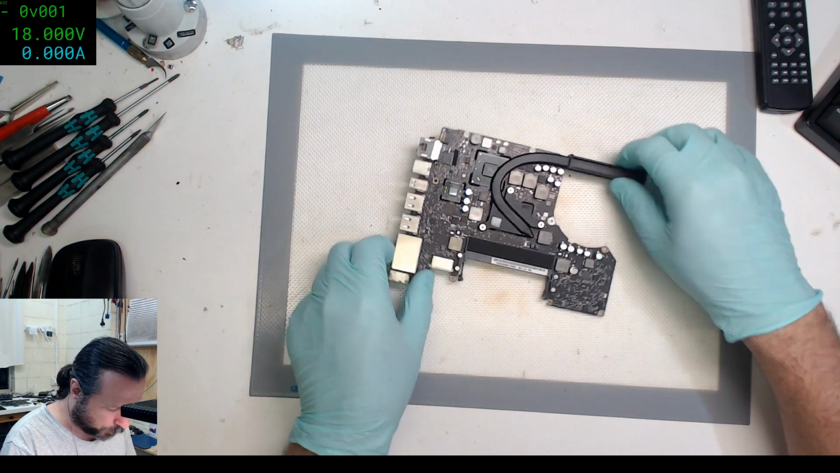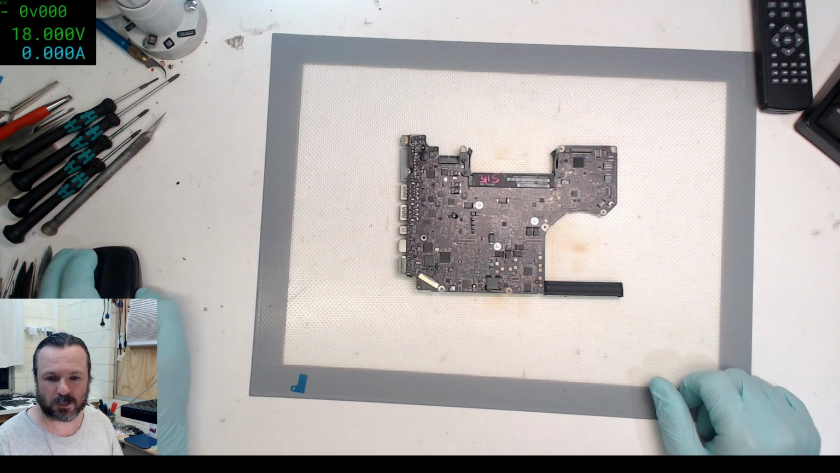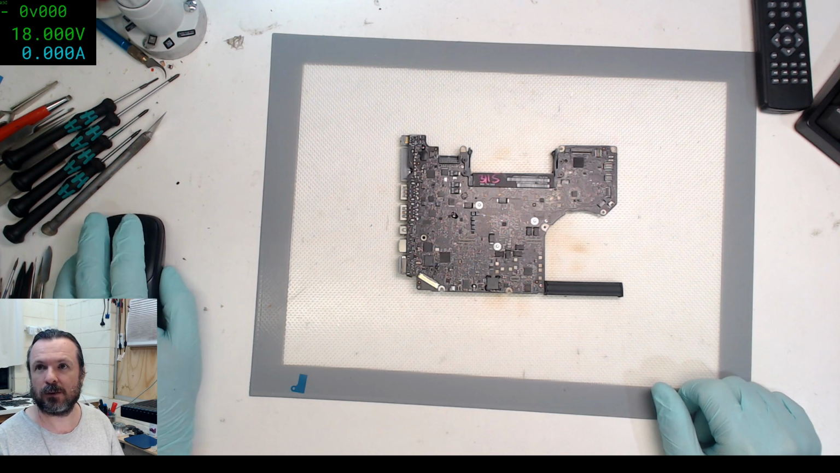Yeah, I gotta work out which one I want to short. Let's see. PPBUS_G3H would be a good option. Yeah. Choices.